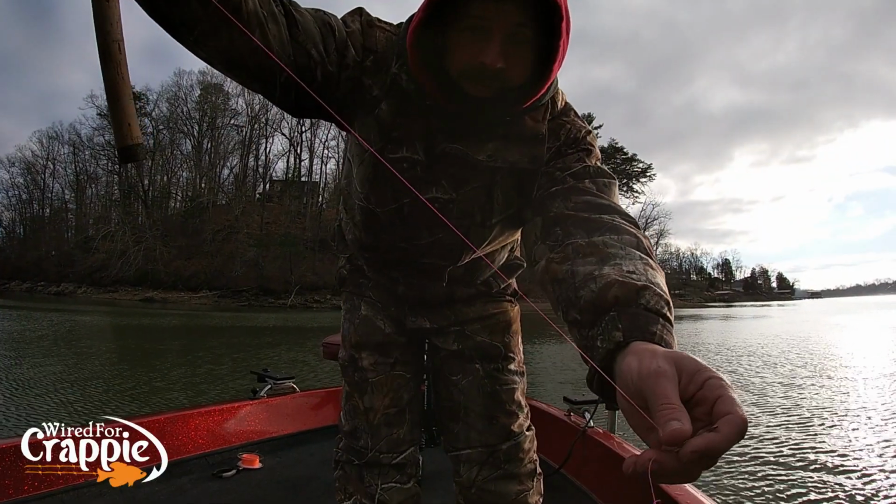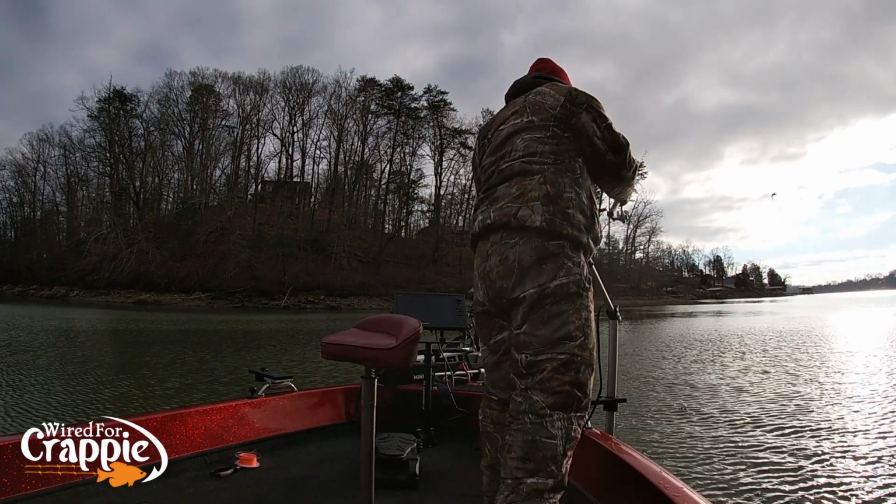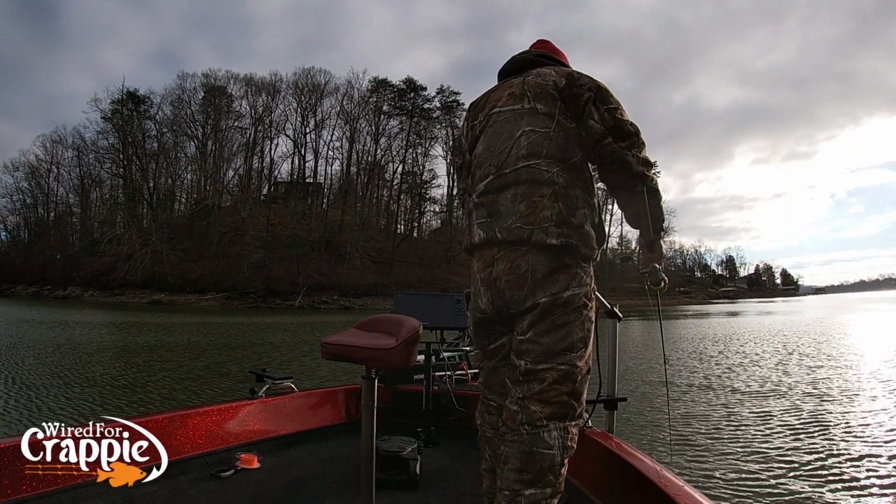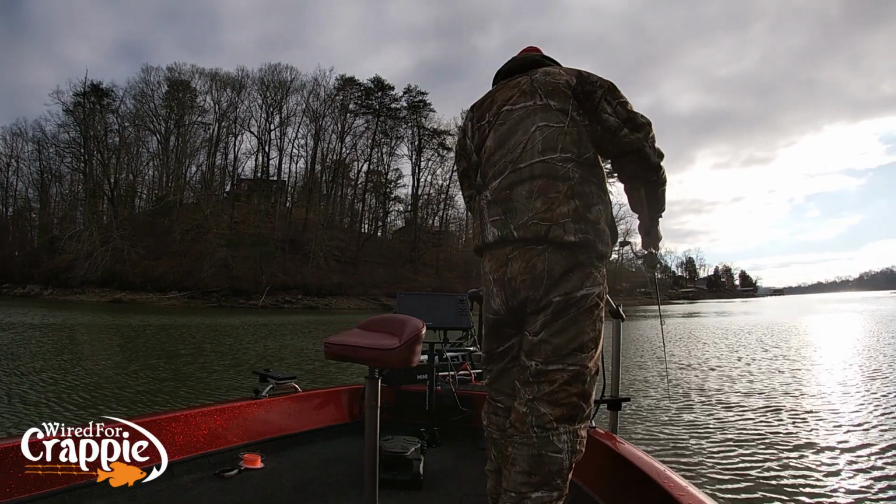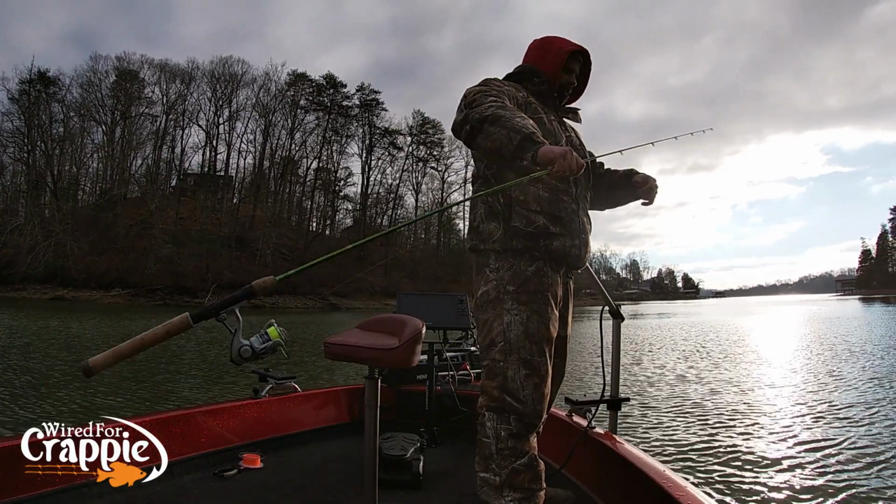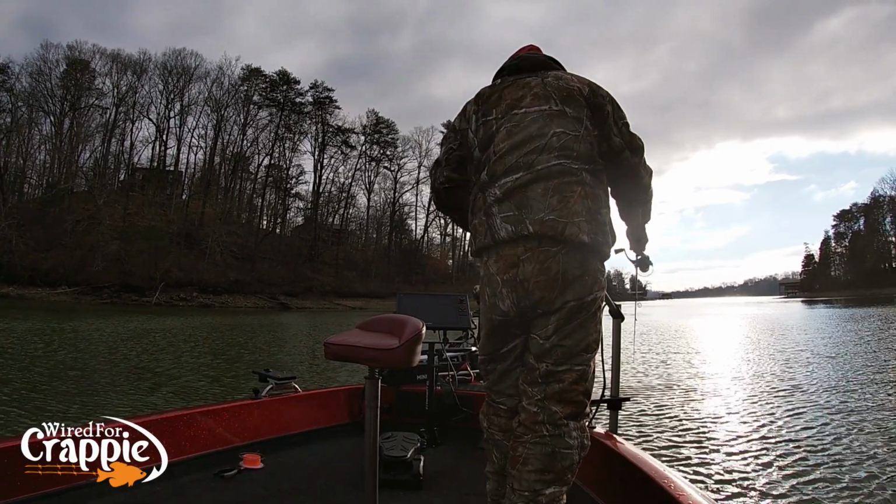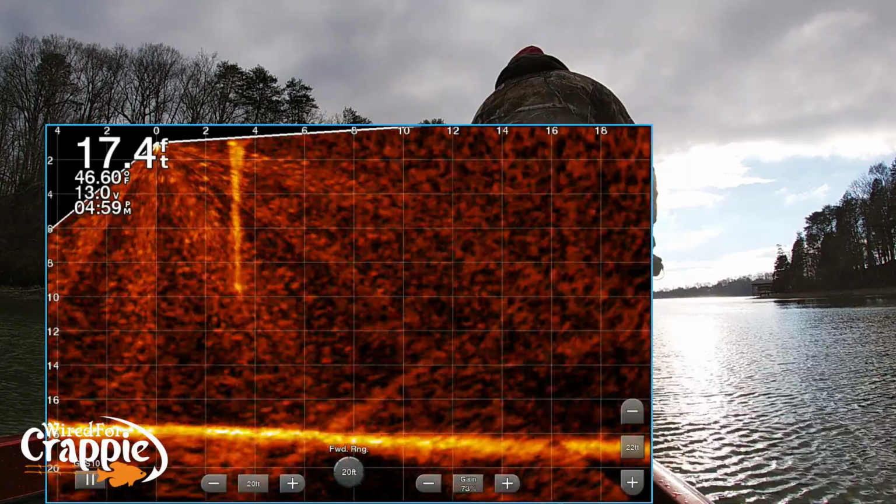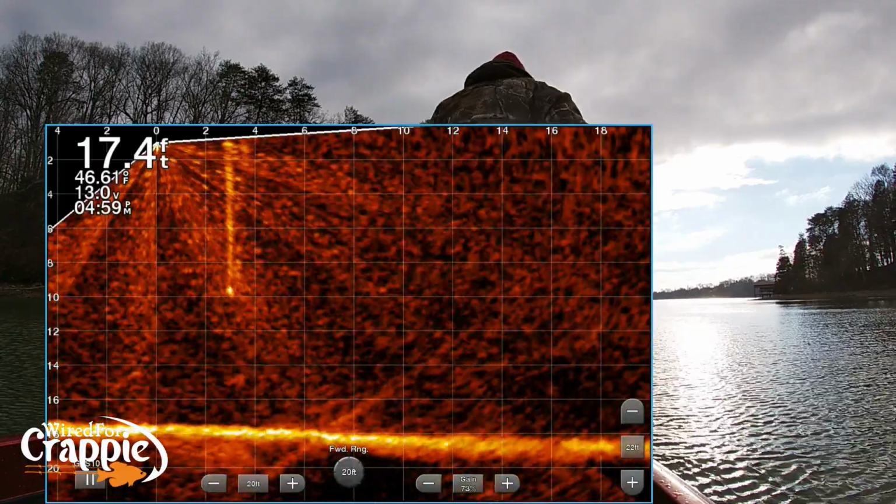All right, guys, the pink 20-pound K9. I got it tangled up. Well, let me get her untangled and then we'll do our test here. Okay. All right, guys, so there you have it. There's your pink 20-pound K9. Right there you have it.